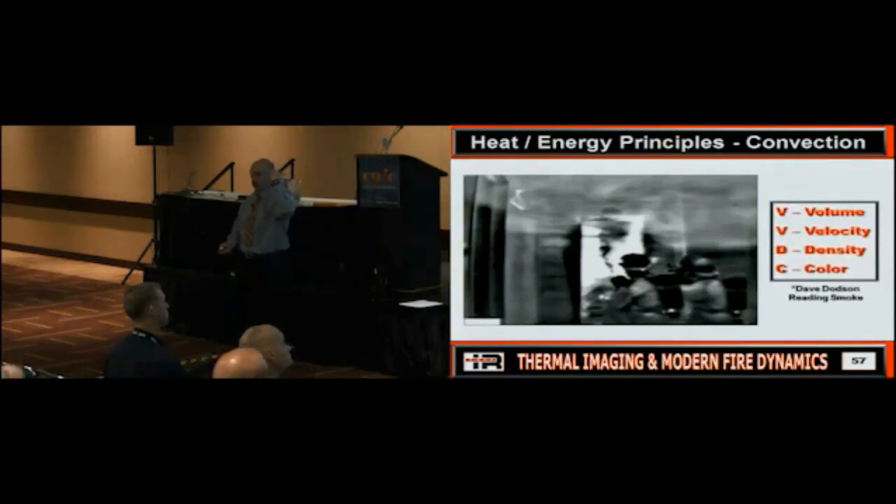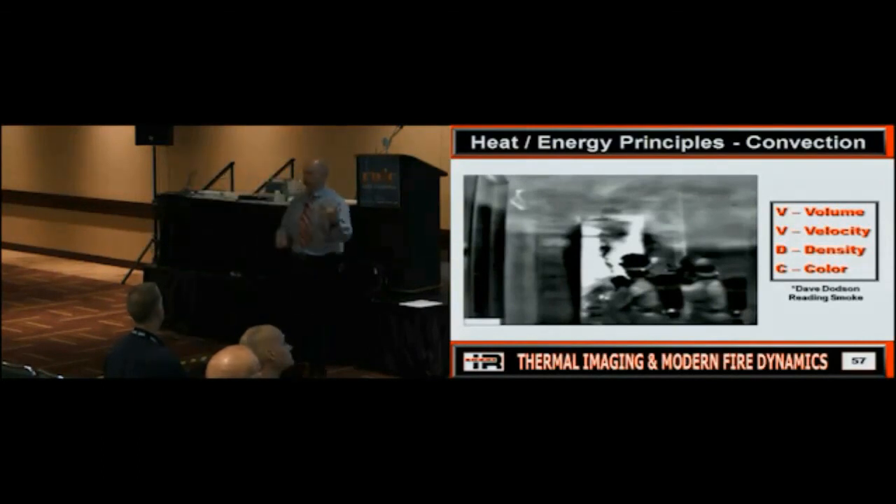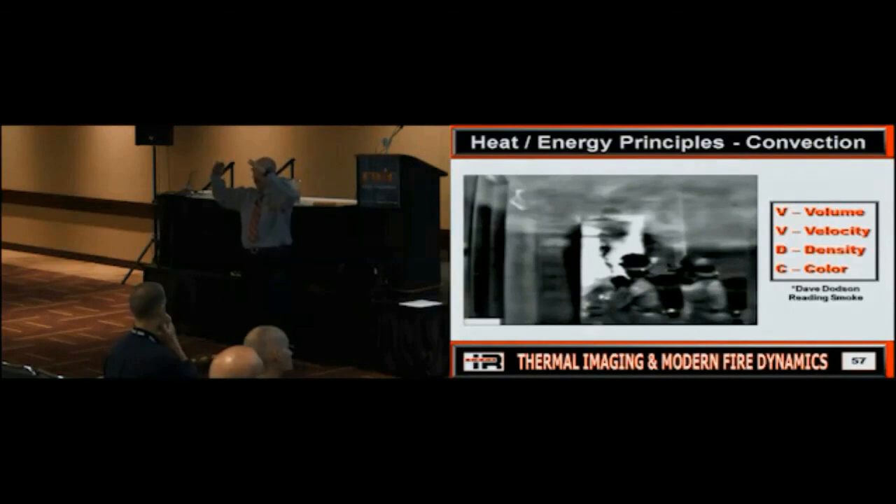Now, is everybody familiar with Dave Dotson? I stole this from him. Can you read the volume, velocity, density, and color of convection? Yes. I mean, you can read that with a thermal imager just like you could read smoke with the naked eye. So remember what Dave has taught you about smoke, you can also use that to read convected energy. Because obviously, if the volume is up, we've got what? A lot of heat. If the velocity is moving, what's moving it? The heat, the energy, right? If you see this stuff getting denser and denser, what is happening? More and more fuel is being pushed into it. Is everybody good on that?